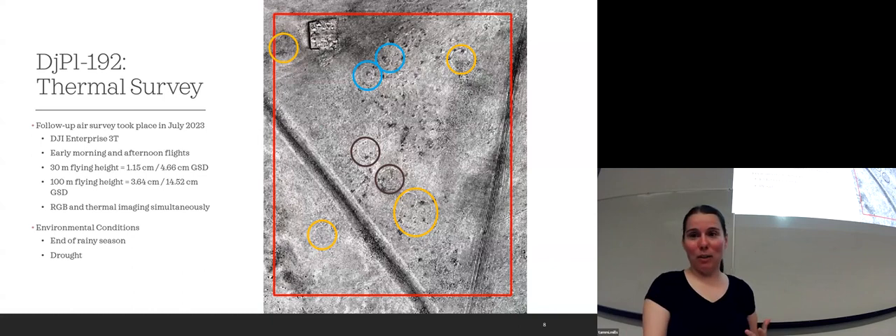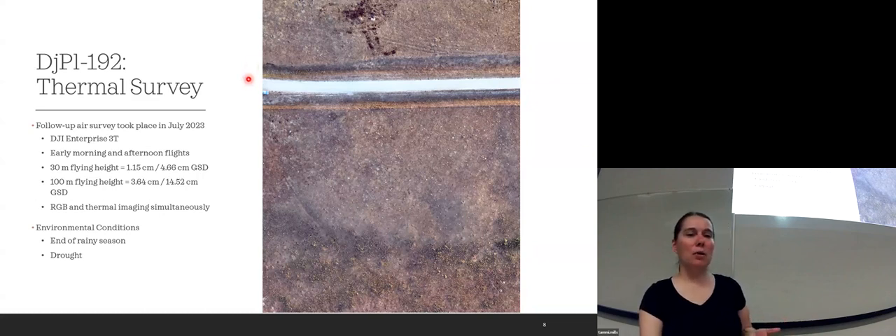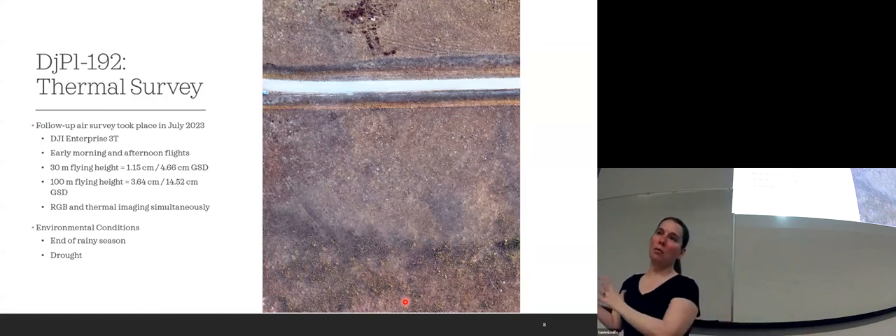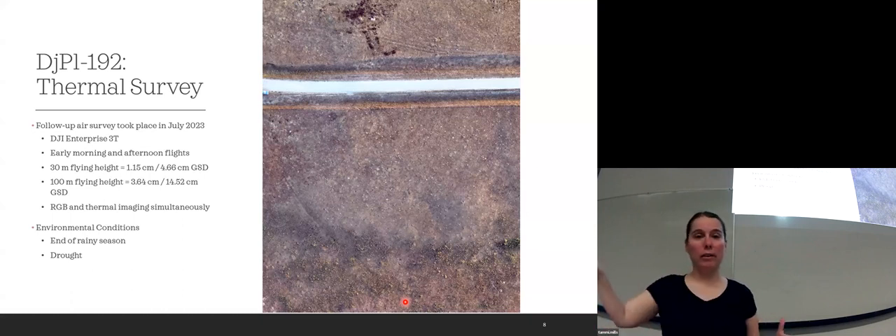So now what am I going to do with that? I wanted to look at the 30-meter flying height to see if you can see more detail or if anything different comes up. This is by the gravel road. The gate to the property is right here, and our car's parked right here. I moved from the different area because I didn't get the 30-meter flying height over by the beehive, because the 30-meter takes a lot more pictures and takes a lot longer to fly. So we only did a small strip along the road.